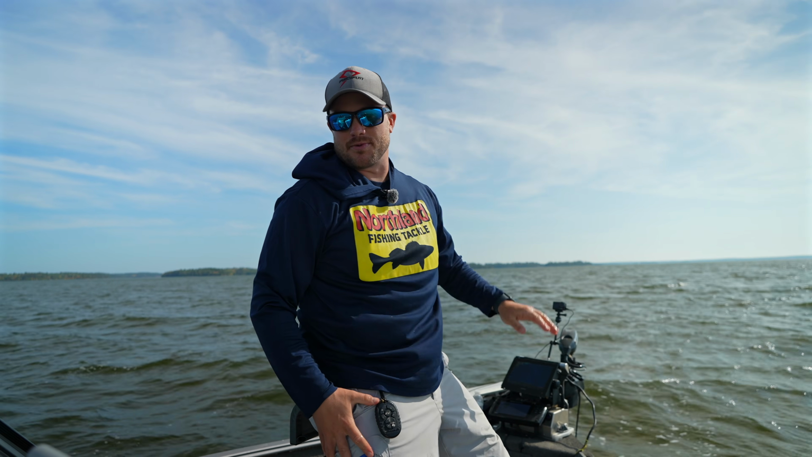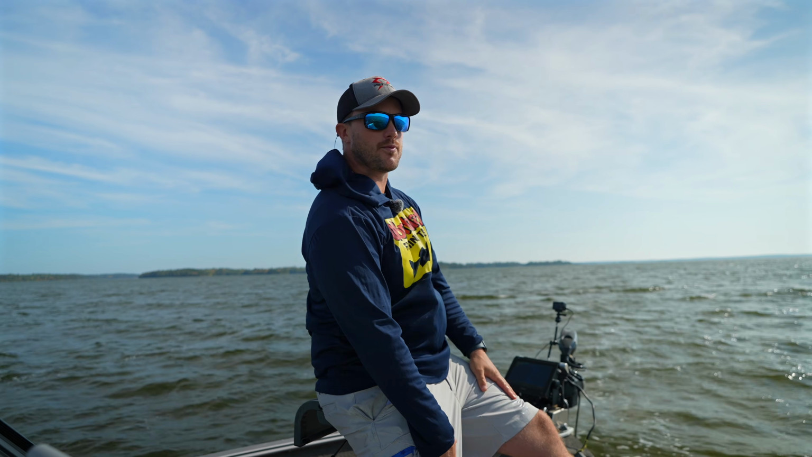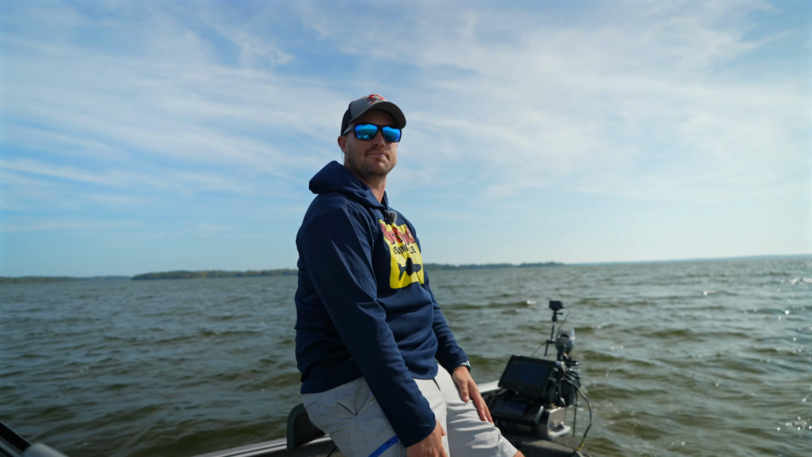So again, just working this flat towards that second hump. We're just about there, but honestly, there's almost been more fish on this flat than on some of the structure. So we'll see how this pattern plays out.